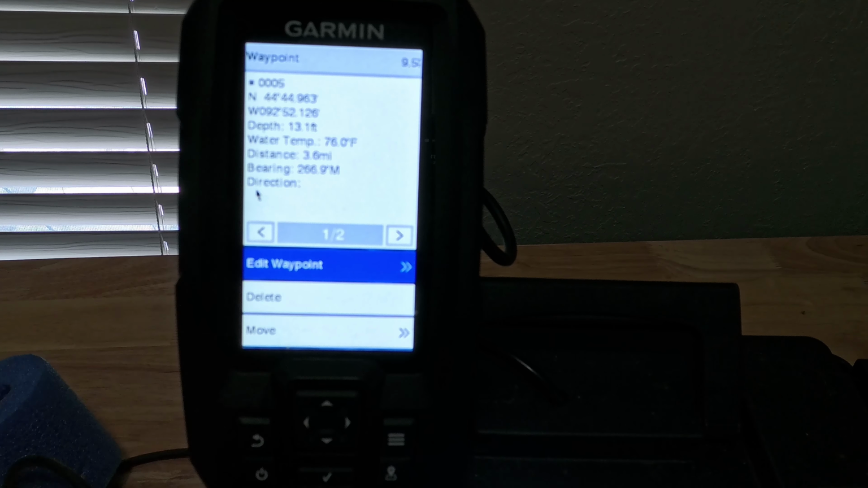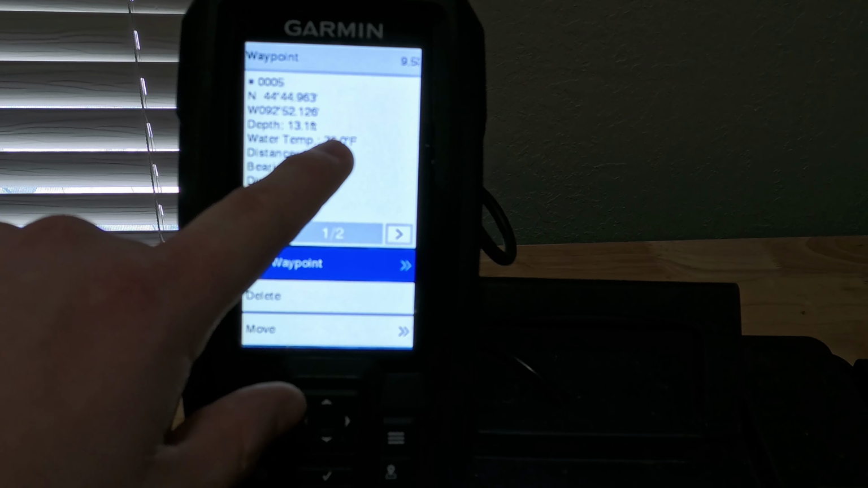So here's one from last summer. It'll show that the water temp was 76 degrees. We drove 3.6 miles. And when I go back to that lake next time, it will show up on here like it's a map. Although I like this feature, I do think it's a little bit of a downfall because there's no option to put a lake chip in it. I think that'd be nice if they would do that, but I don't think Garmin is going to put that kind of money into a budget style fish finder.